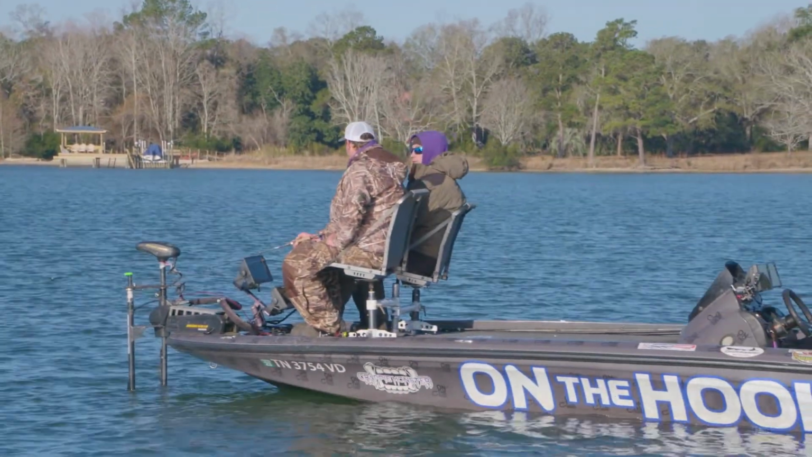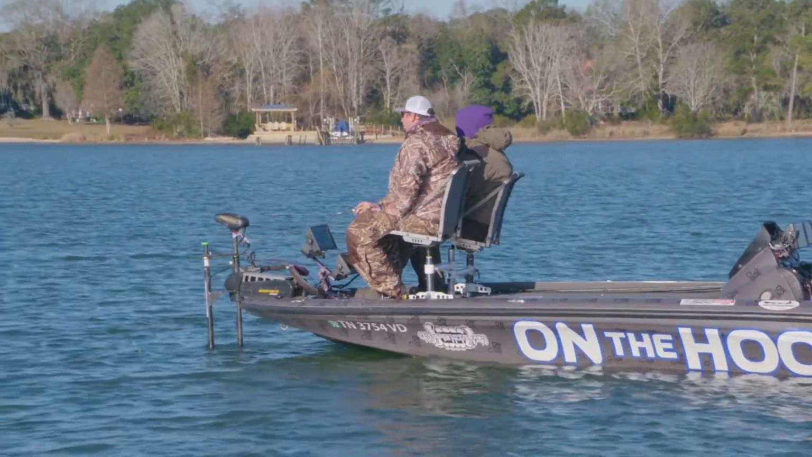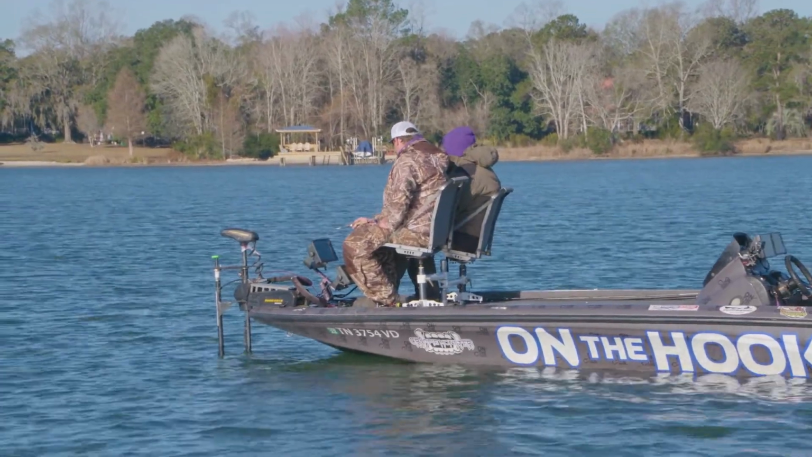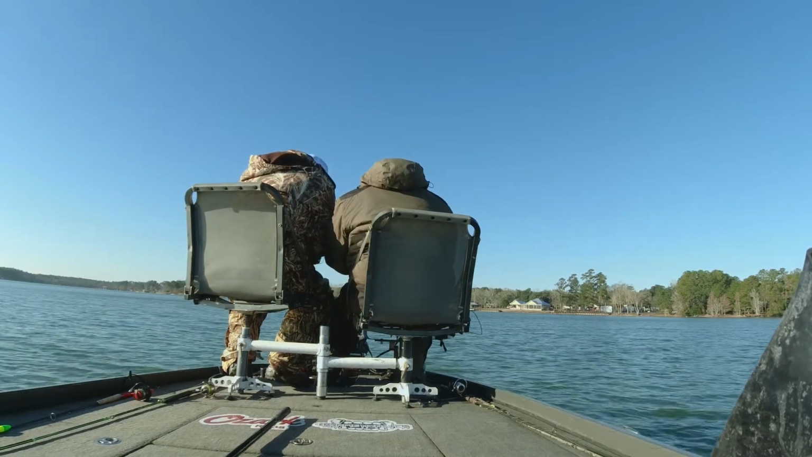I'll tell you what, the waves are a whole lot better back here than where we just came from. Oh yeah, it's a little protected creek right here. Got one coming to yours.